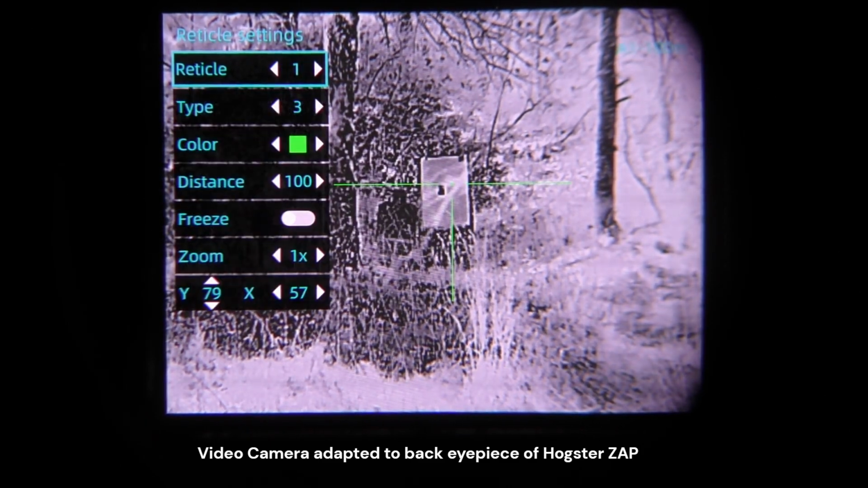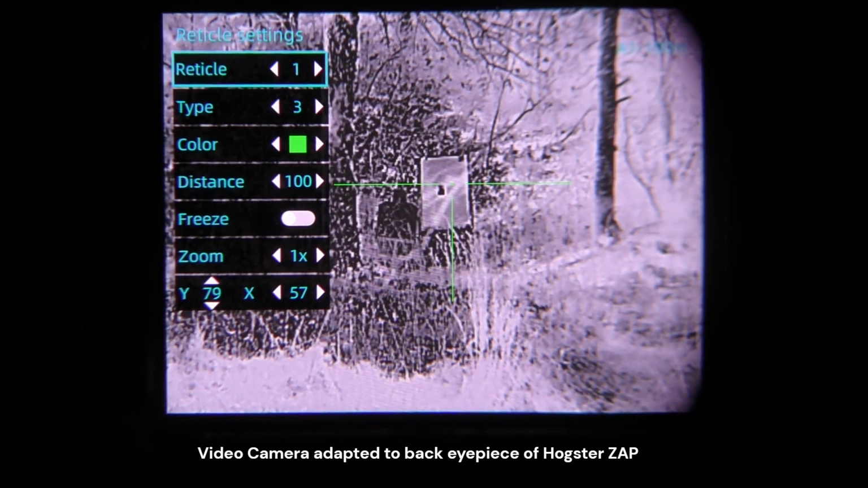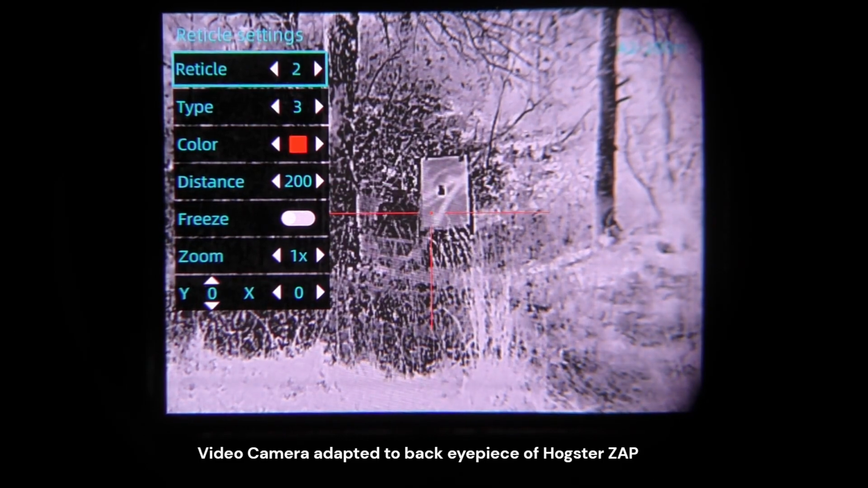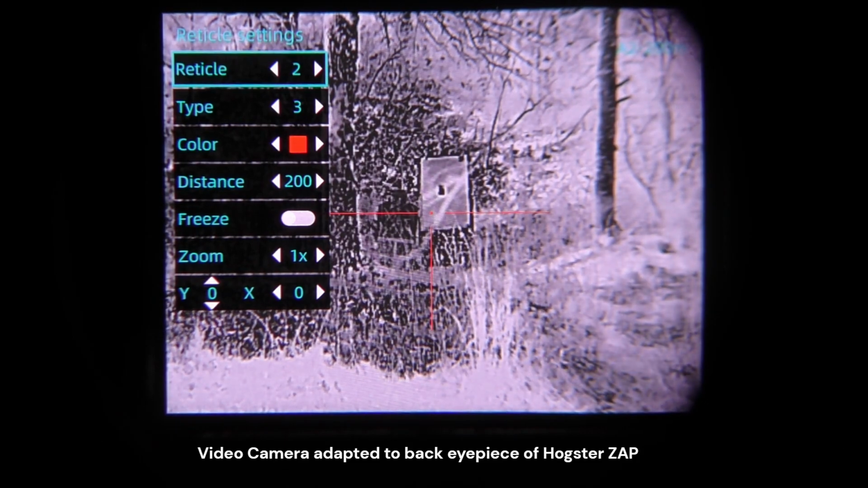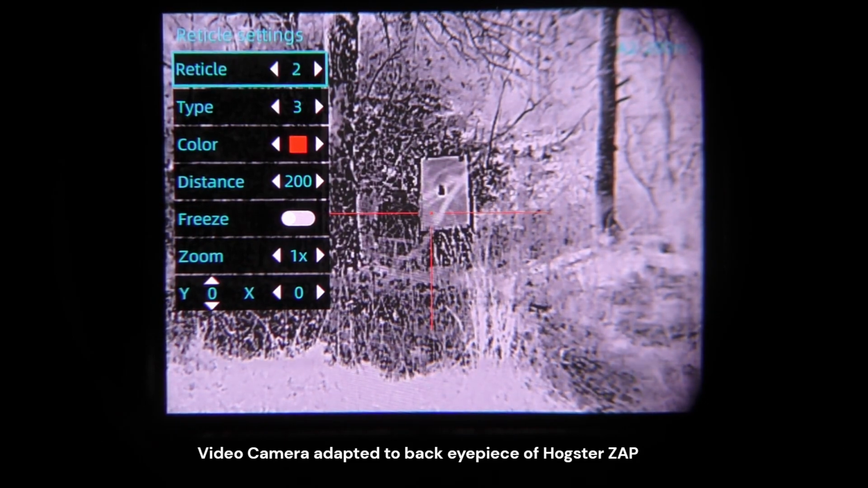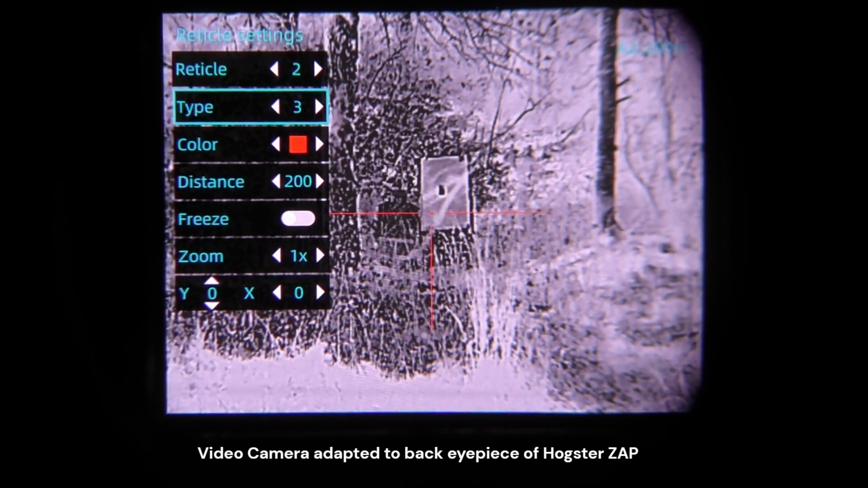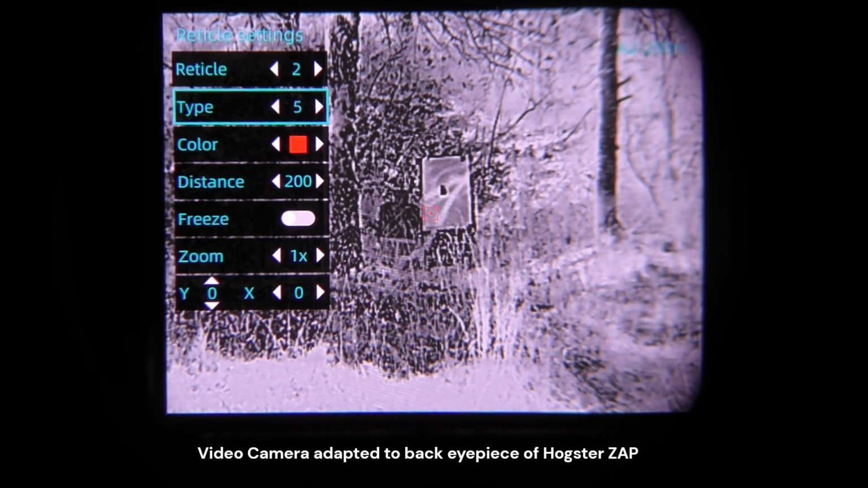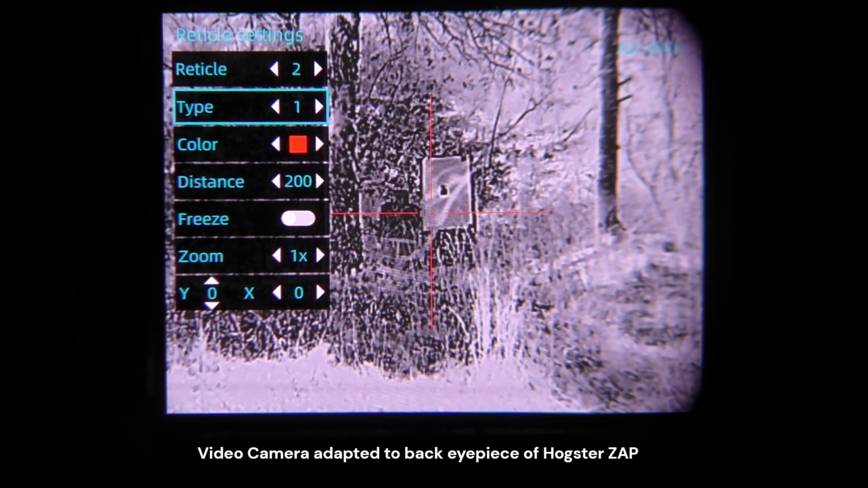So 1 is a working 0 I already have for 100 yards, but to show you how to zero the scope, I'm going to enter a blank reticle. So that is reticle 2 of profile A, and then the type is going to be the actual reticle itself. So cycling through these, I'll go ahead and pick something simple like that, and then of course color.